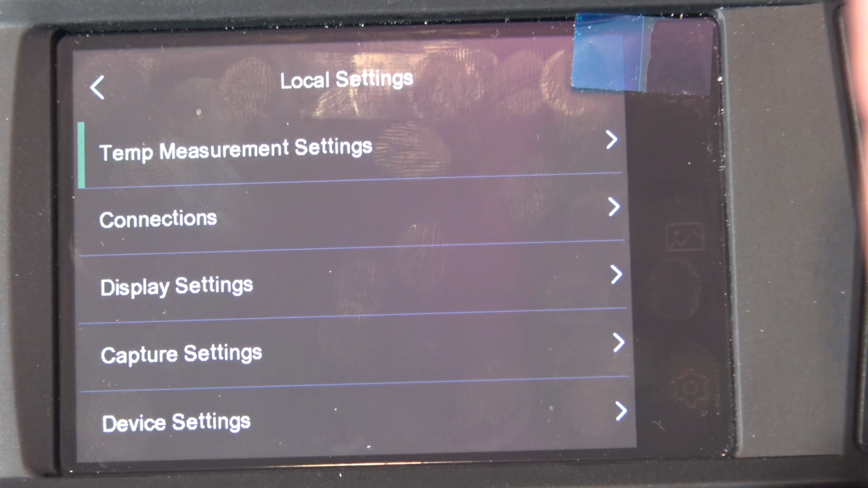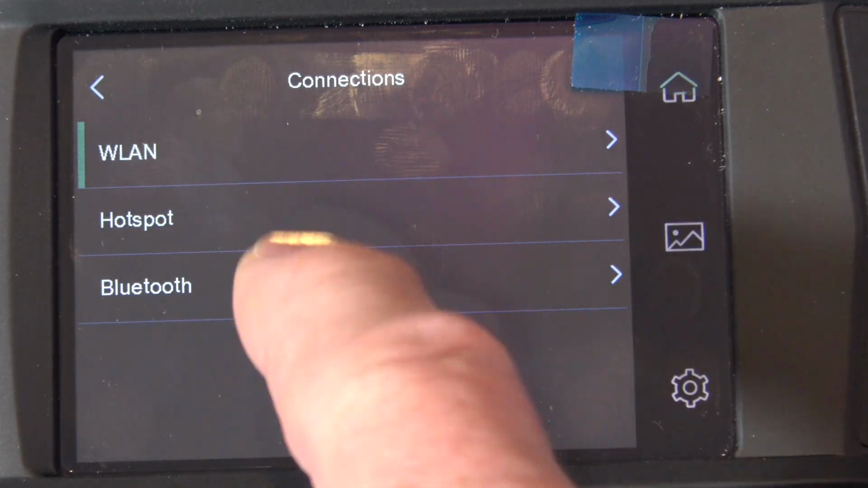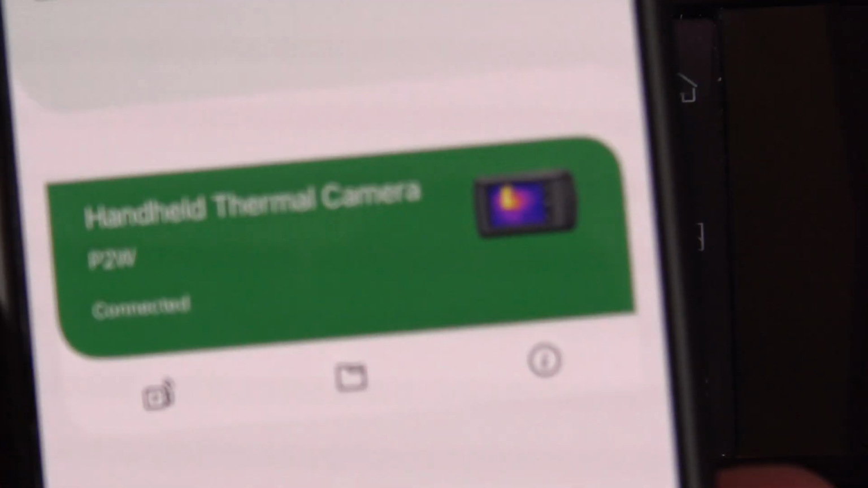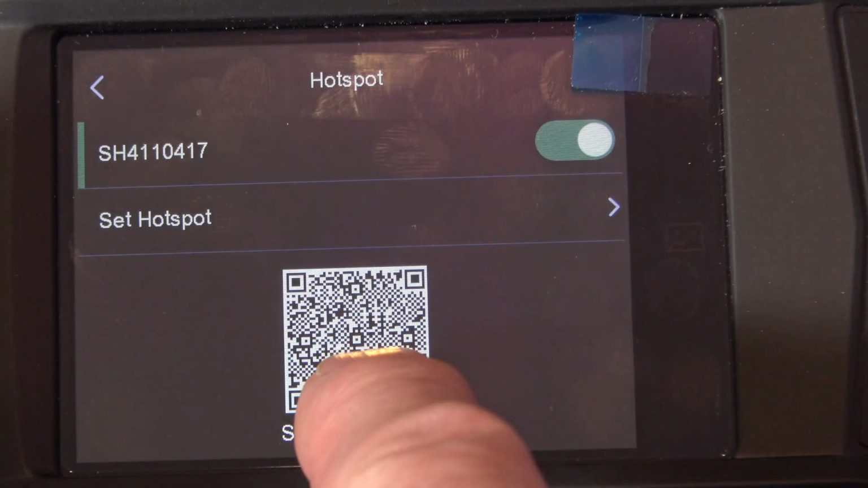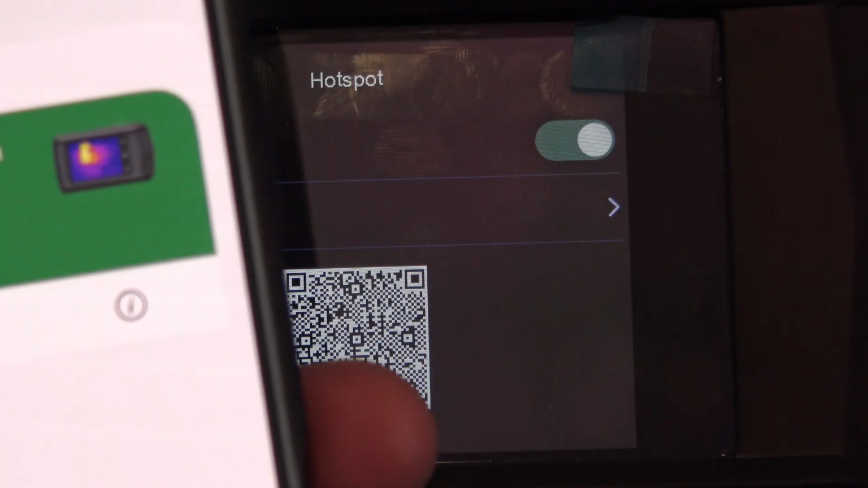All right, guys, so I went to settings, right? And then I go to connections to join a hotspot. That's what I found easiest. And then I get this. Then I go to my phone and I say, yeah, I want to connect. Now it's already connected, but I would say connect and then point my camera at that, and then it connects. Once I'm connected, it stays connected, so that's really nice.